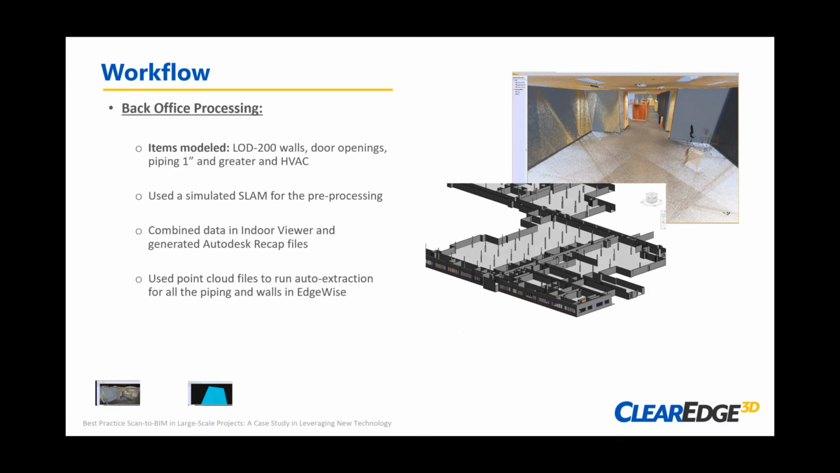So data capture, we talked about. Fast forward to completing that and getting into the stage of now we're going to start processing these files, some of which we began doing after tripod capture was completed.